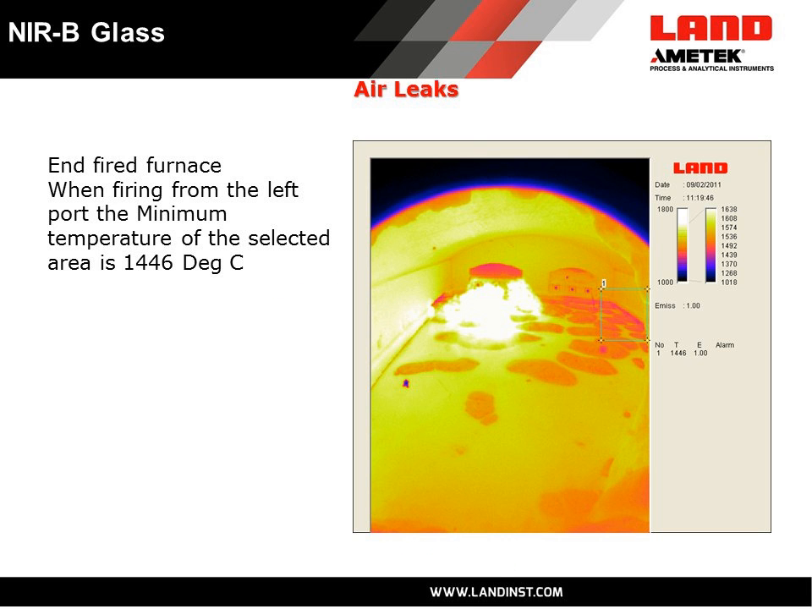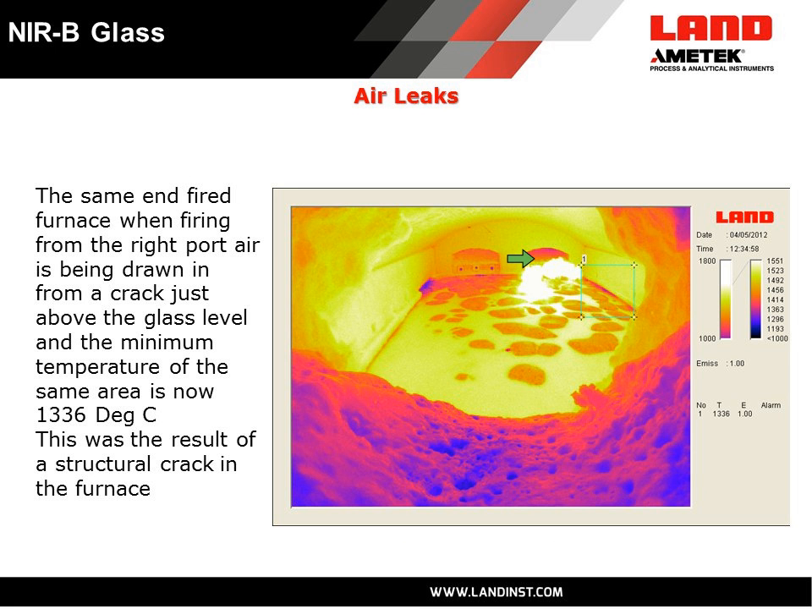Now we have the very same glass tank being viewed when it is being fed from the right side burner port now, so the left side is now the exhaust port. The same area of interest is being shown, and it's calculating on the minimum temperature. And first of all, you might see in the image that it does look slightly darker down here, but also the temperature has gone down by almost 100 degrees Celsius, purely as a matter of from which side the tank is being fired.